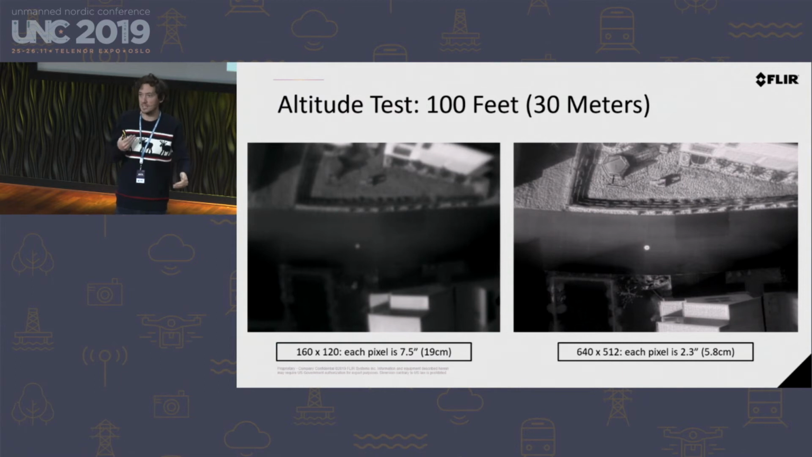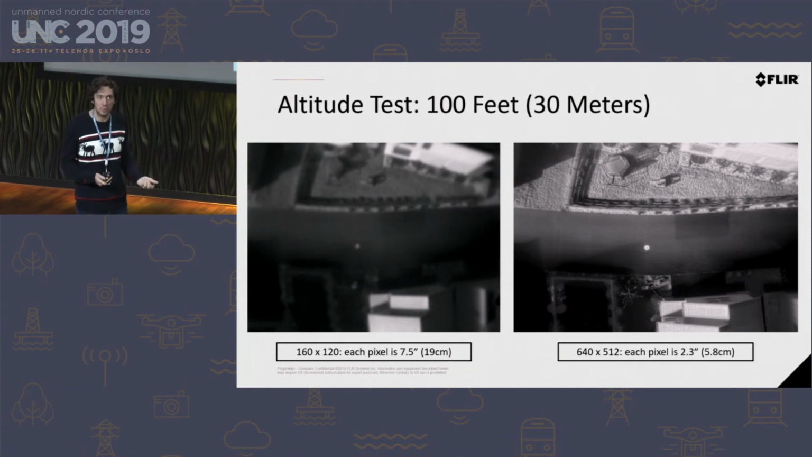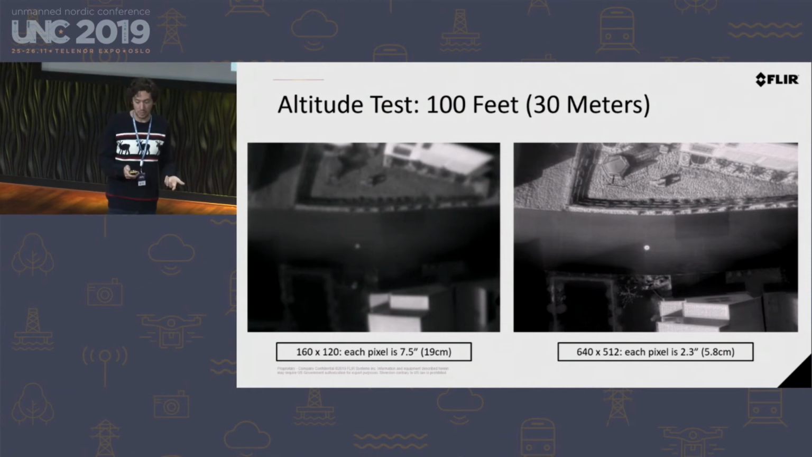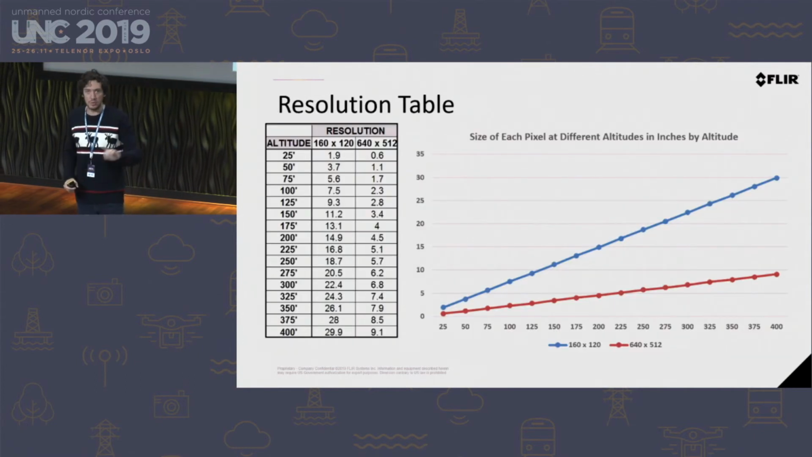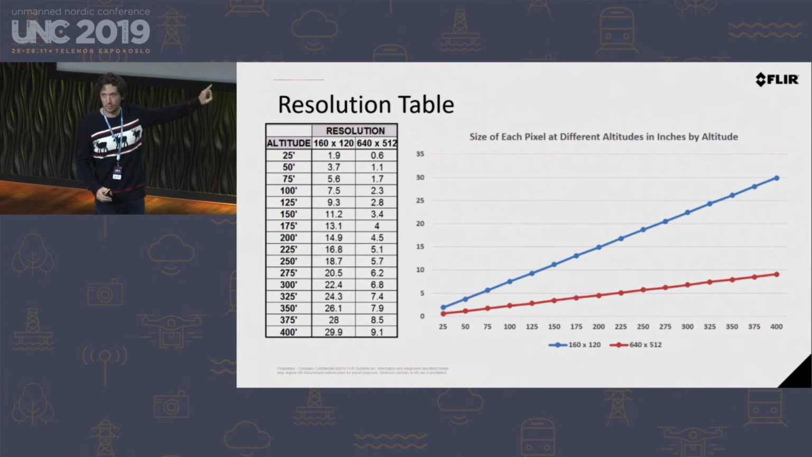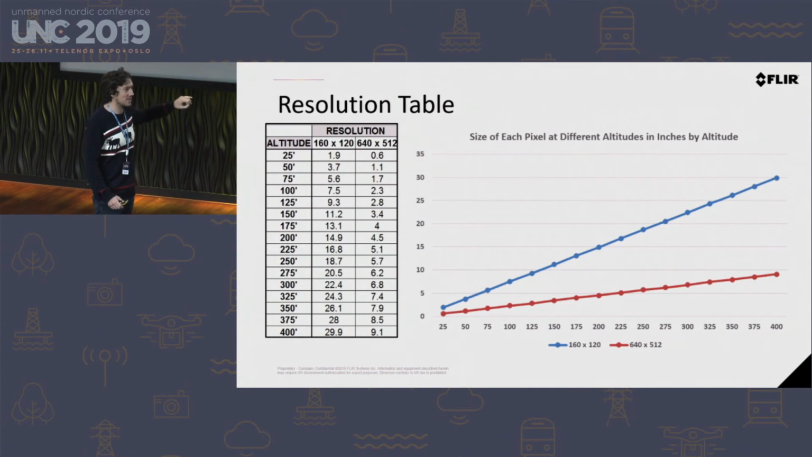And knowing the altitude or the distance from the subject you're going to be is really going to determine whether you can or cannot complete your mission. So if anyone is going to do thermal missions ever, this is one of the most important things that I'm going to be offering you today, this chart to tell you how high you could possibly fly to be able to see your target.